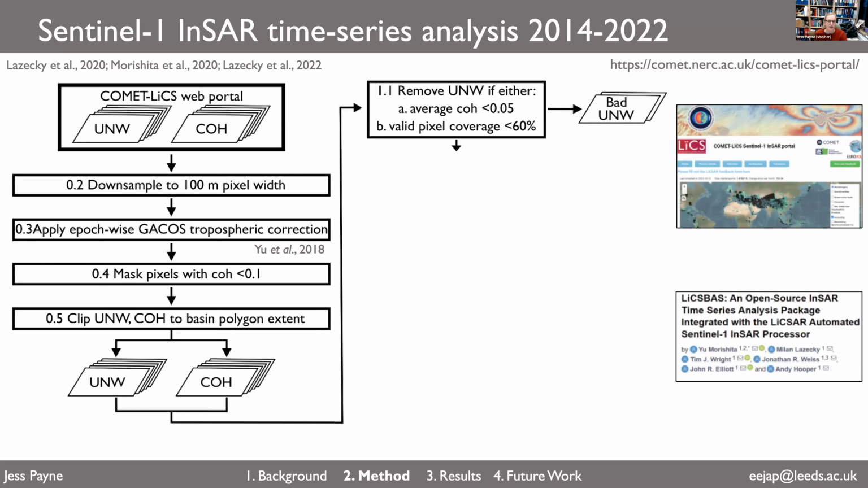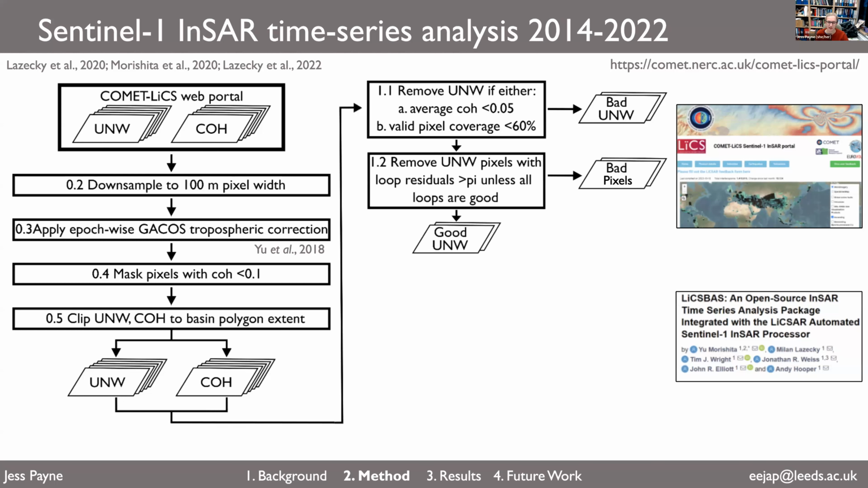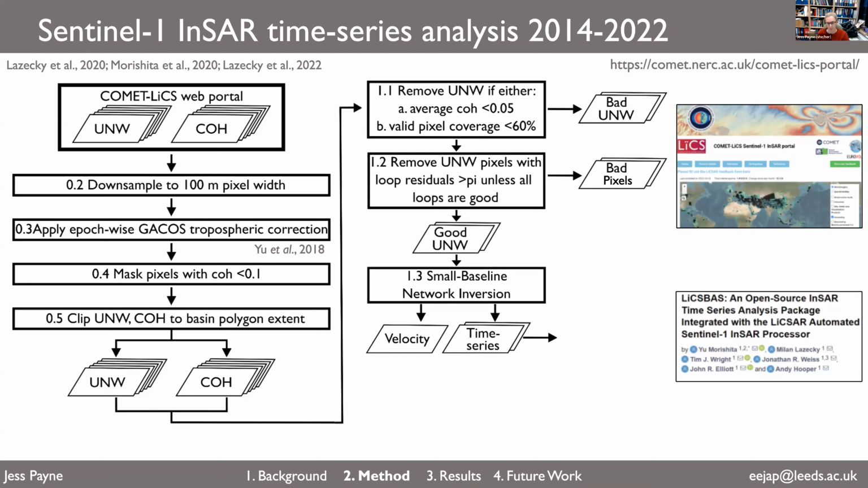Firstly, we remove unwrapped interferograms from the network if the average coherence across the whole scene is less than 0.05, and also if the pixels across that scene have less than 60% coverage. We then continue to step 1.2 and conduct a pixel-wise analysis of these unwrapped interferograms and remove any pixels if the loop residual is greater than pi, unless all the loop residuals for that pixel are less than pi. We then conduct the small baseline network inversion and output static velocity fields and also time series for each pixel.